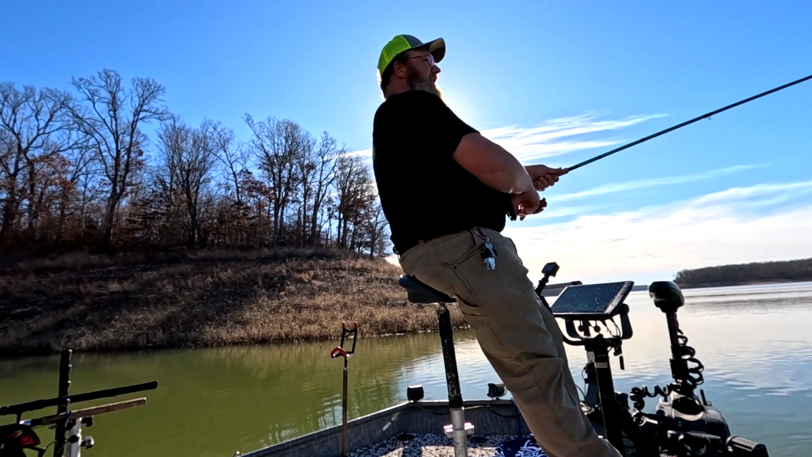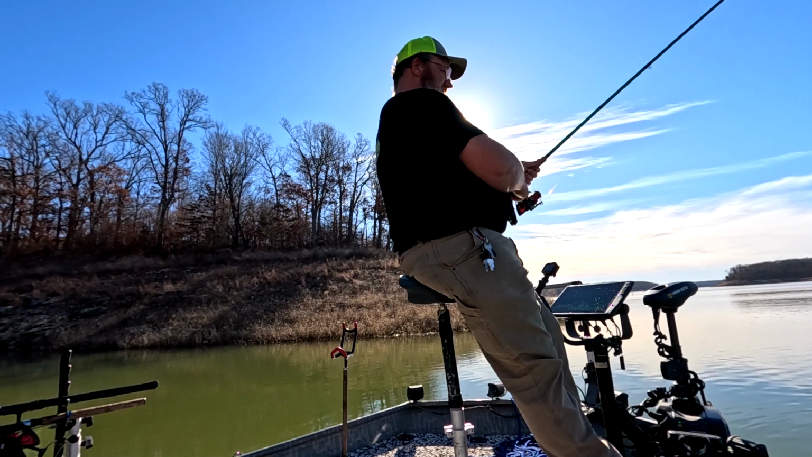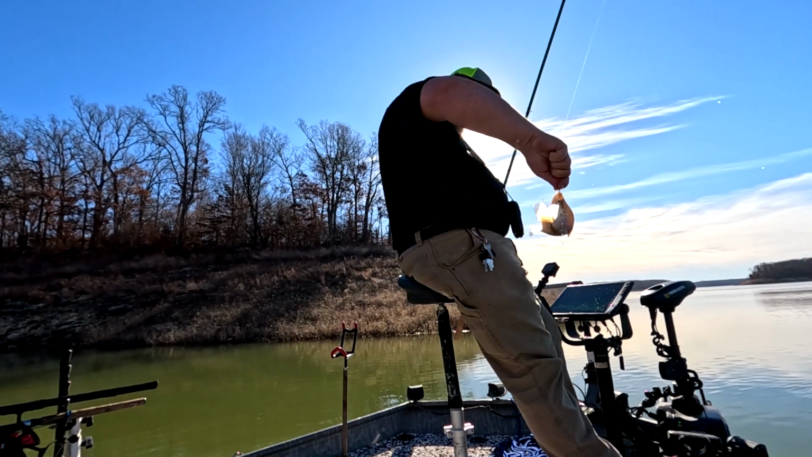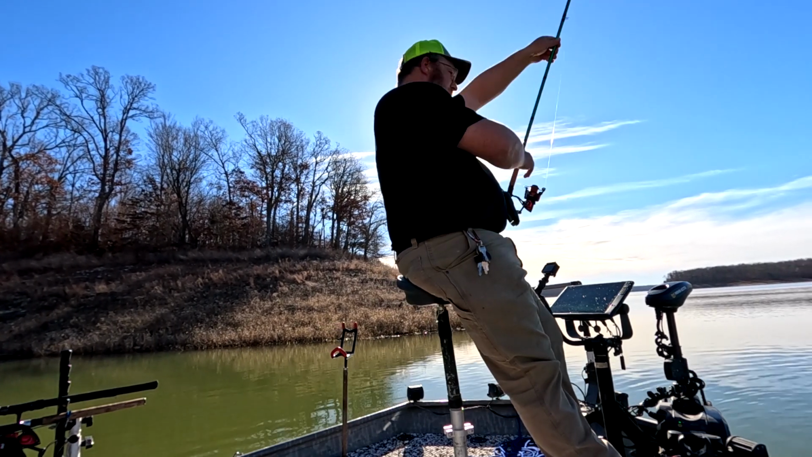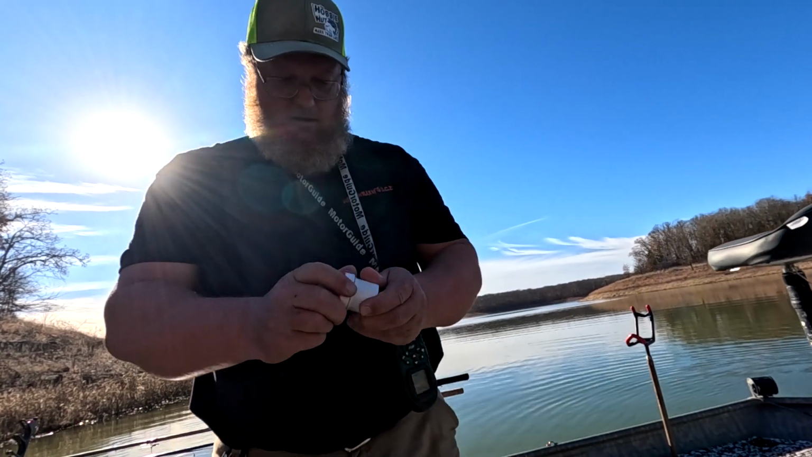The deeper fish are biting. And that's a 9.5 incher. Nice eating fish right here. I mean, you can definitely come out here and catch eater fish. No problems in that.